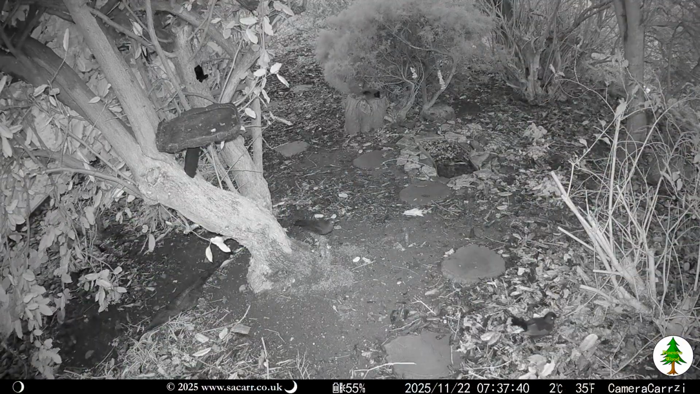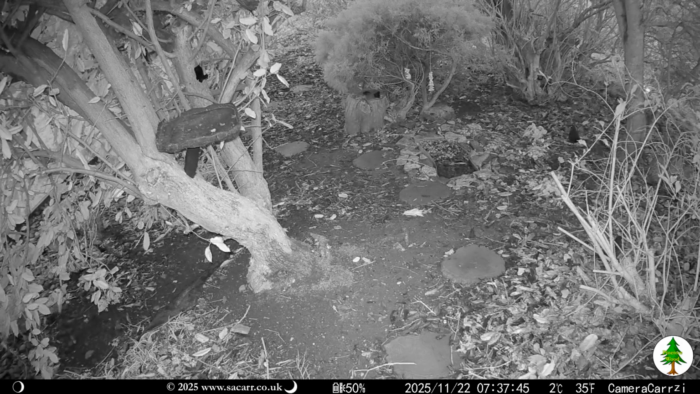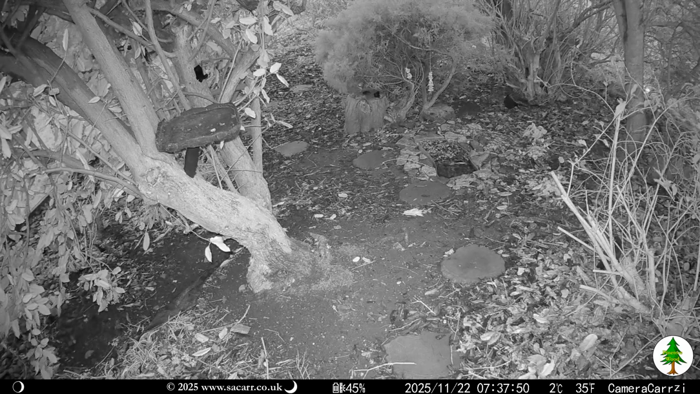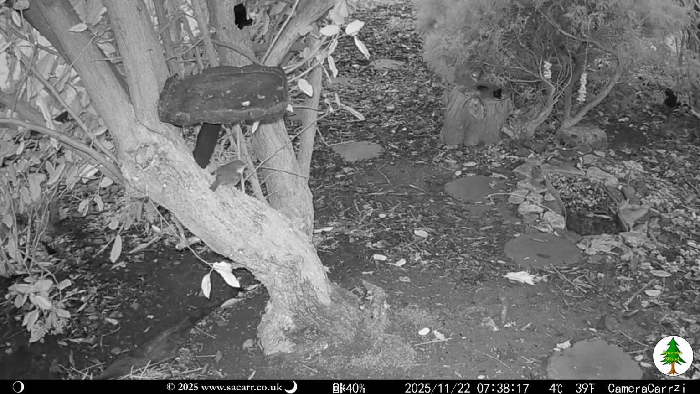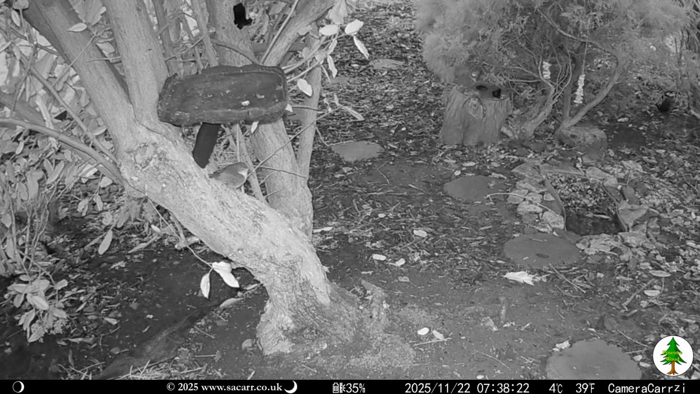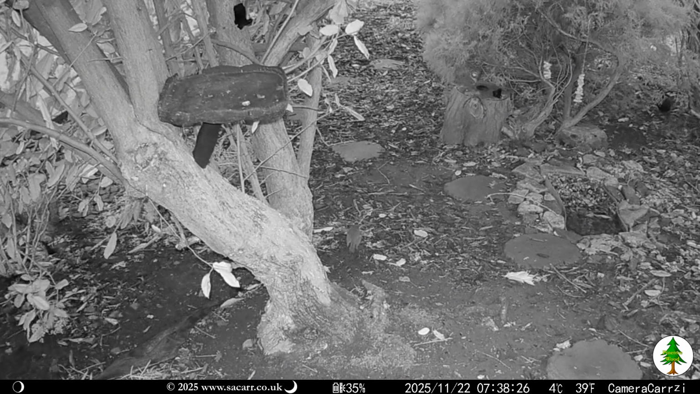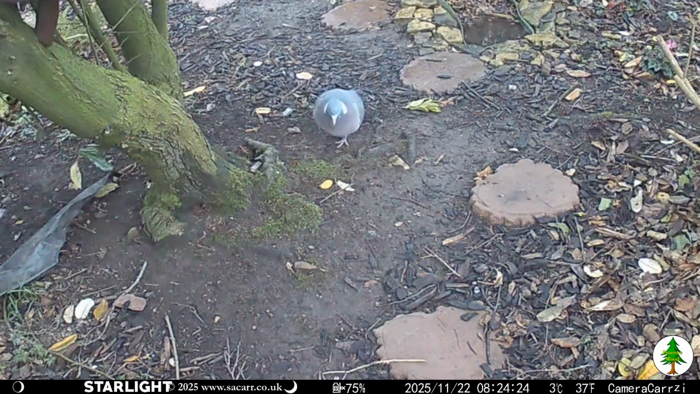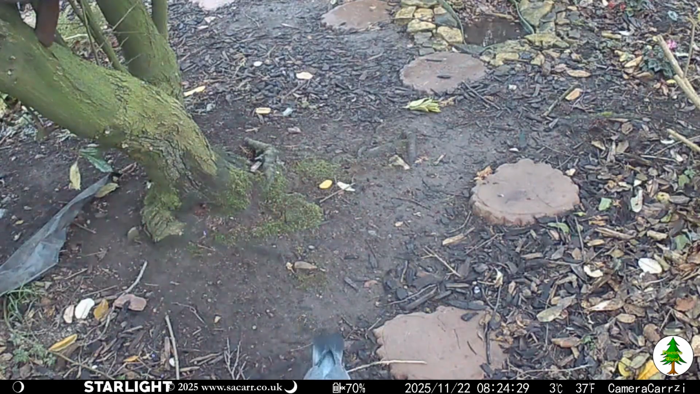The week began on the 22nd. There was quite a lot of bird activity around the pond and feeders. It was still dark enough at that time for the camera to be recording in infrared mode. By almost 8:30, the camera had switched to starlight mode, giving a colour but low resolution capture of the pigeon expecting to be fed.